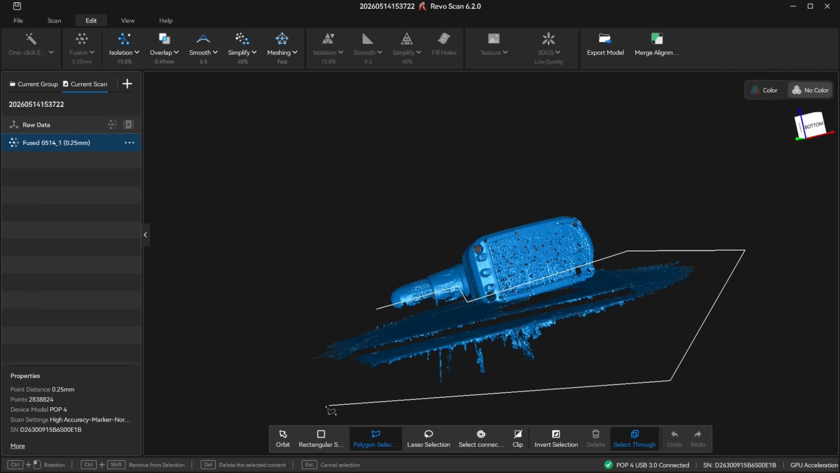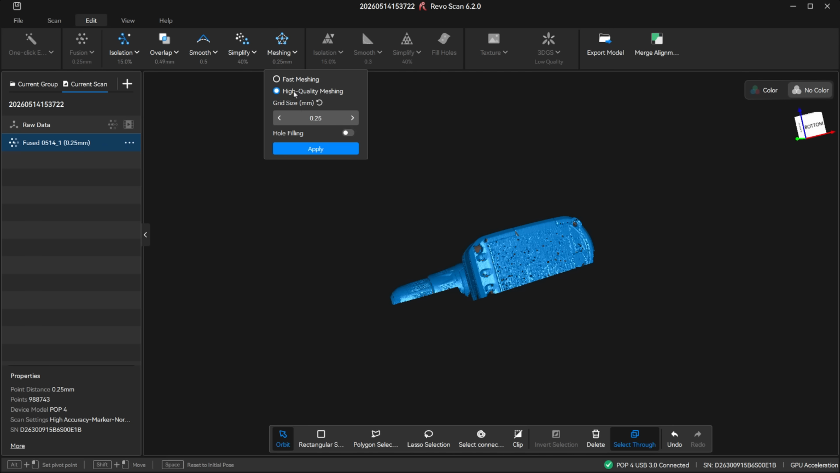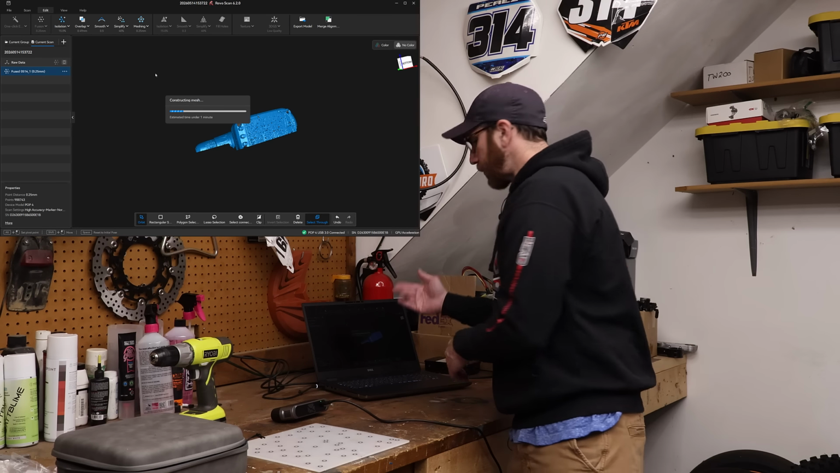Just kind of get rid of all this noise in the bottom. Delete it. We'll do isolation detection, and we'll do some overlap detection. And then we'll turn this into a mesh using high quality setting and kind of let it crank away. I'll toss that up on the screen after it's done. We'll take a look at it.